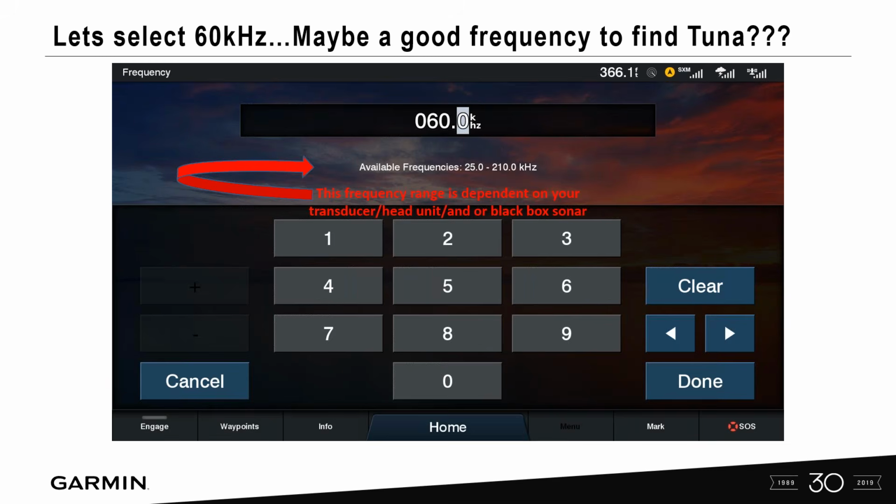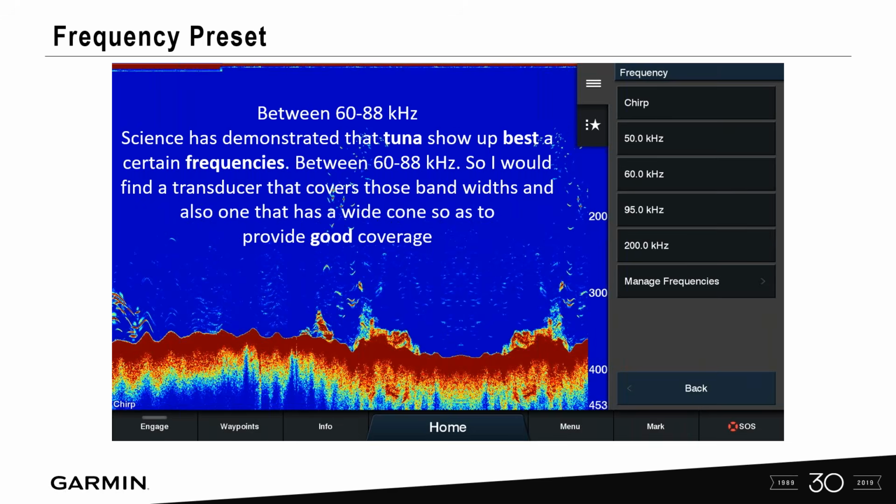Now, the available frequencies that you see right here are dependent upon the transducer that is connected to your sonar device. So in this example here, we can run anywhere from 25 kilohertz all the way up to 210 kilohertz. I wanted to put in 60, so I just use my keypad and type in 60 kilohertz. This is just something scientists have been working on. Between 60 and 88 kilohertz, they feel that tuna show up the best on particular sonar devices.